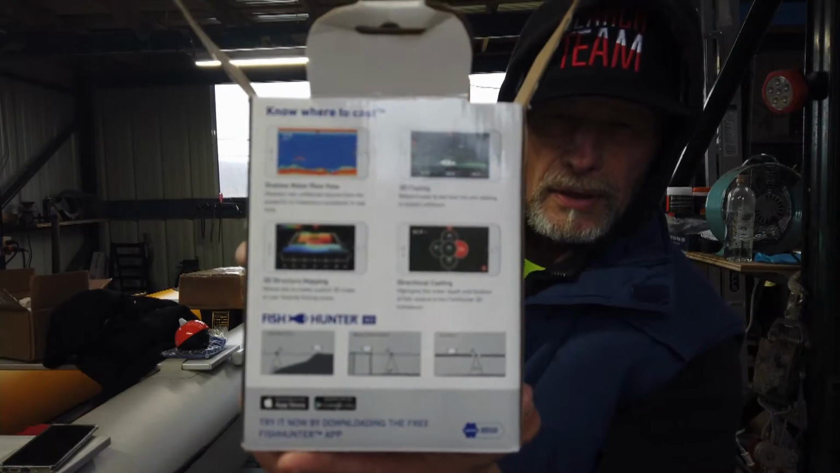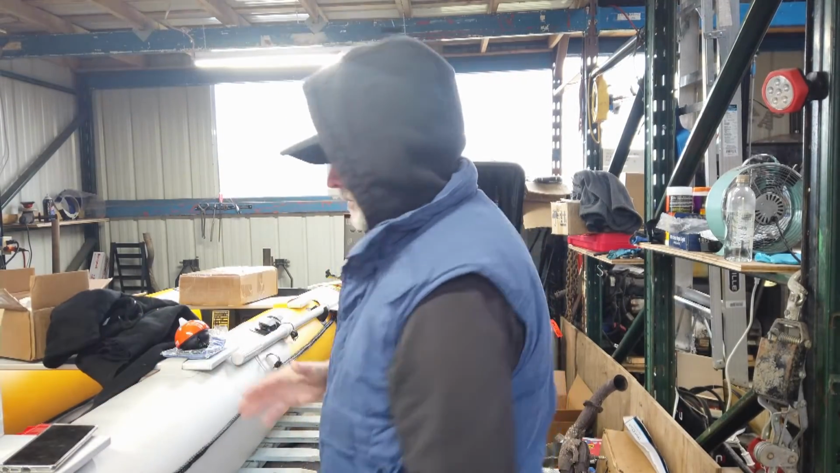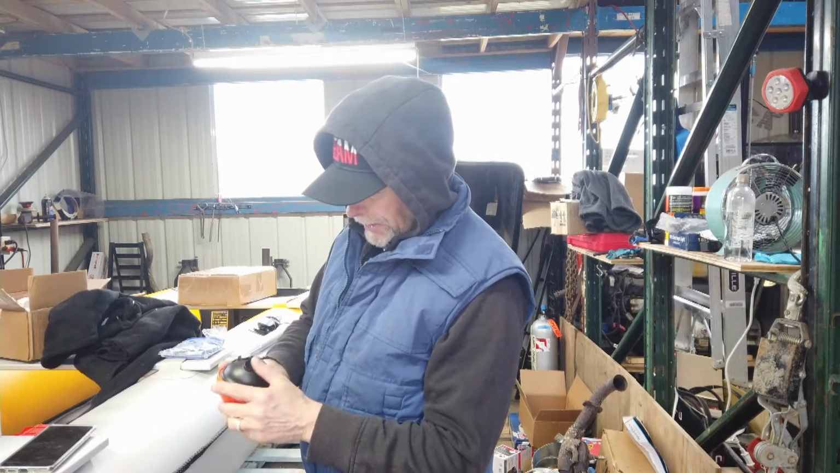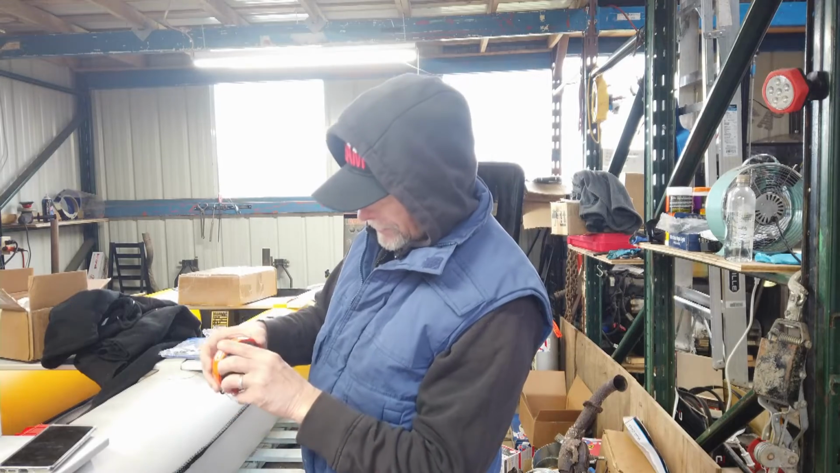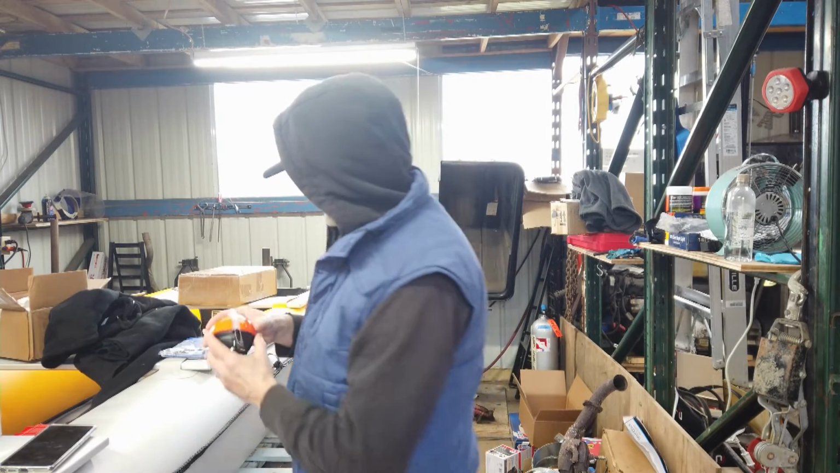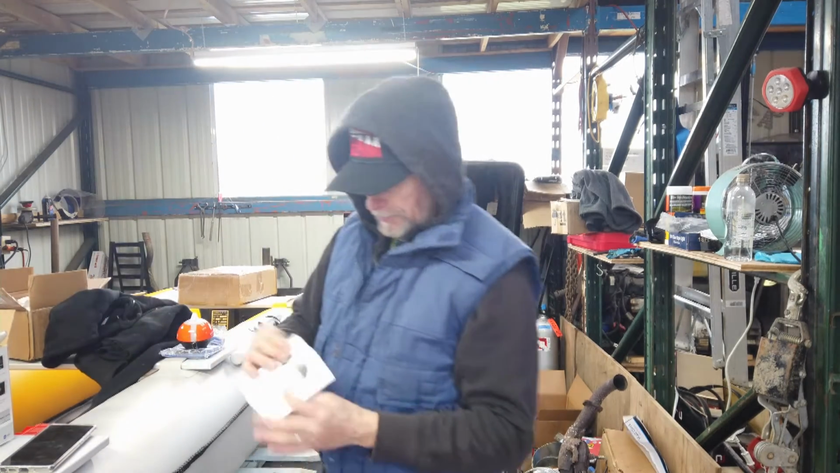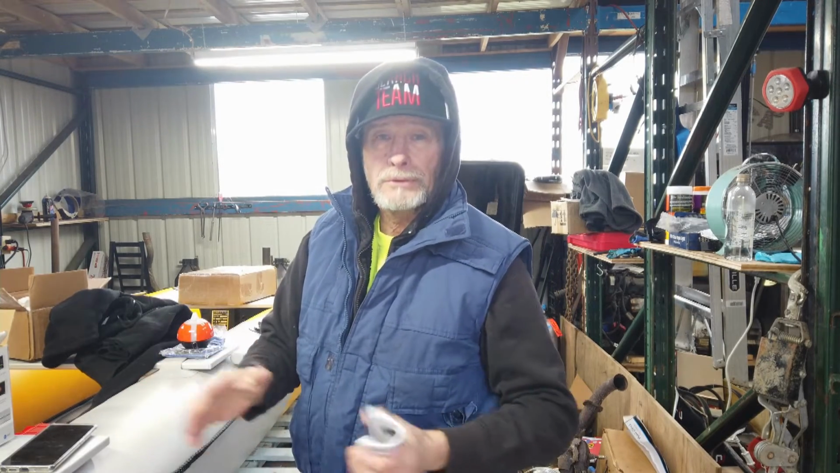So it gives you an idea what you're going to be looking at when you throw it in there. When the water's murky and whatever, this cuts through it. That's the whole point behind this. It's got 1, 2, 5 sensors, and then for night it lights up. This will be a pretty cool setup for me when I'm out and about.